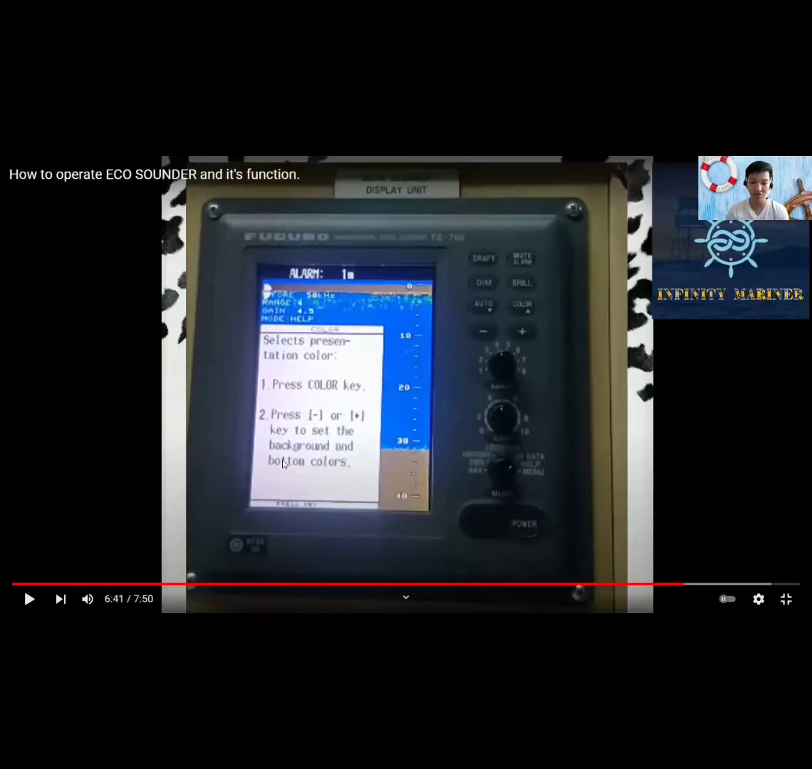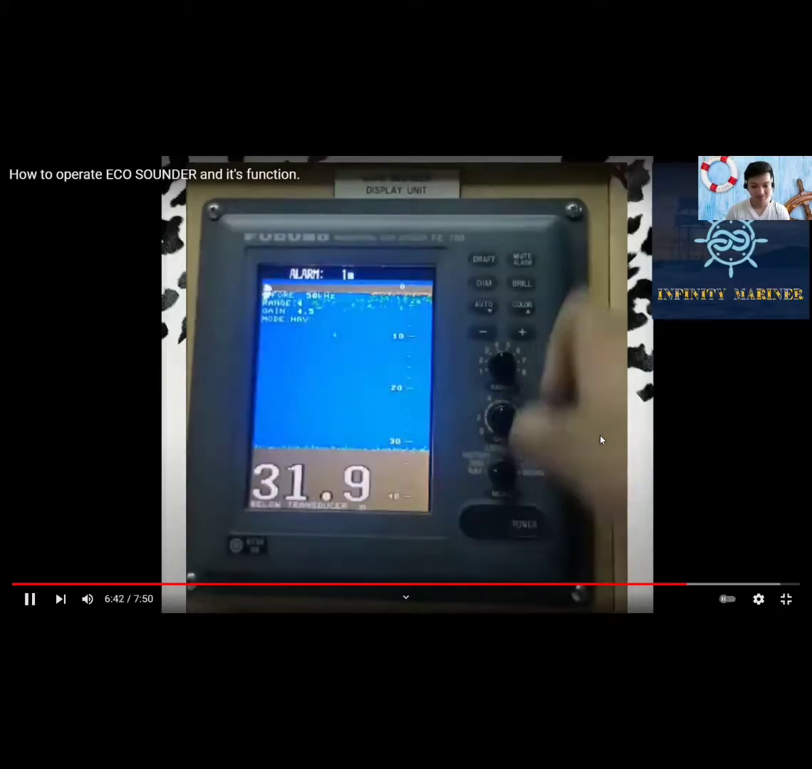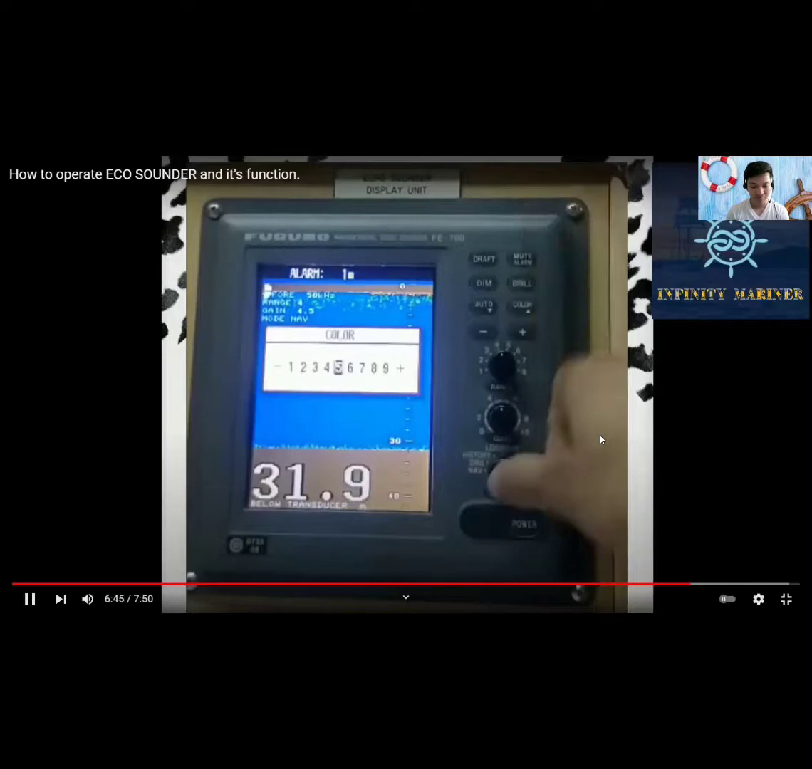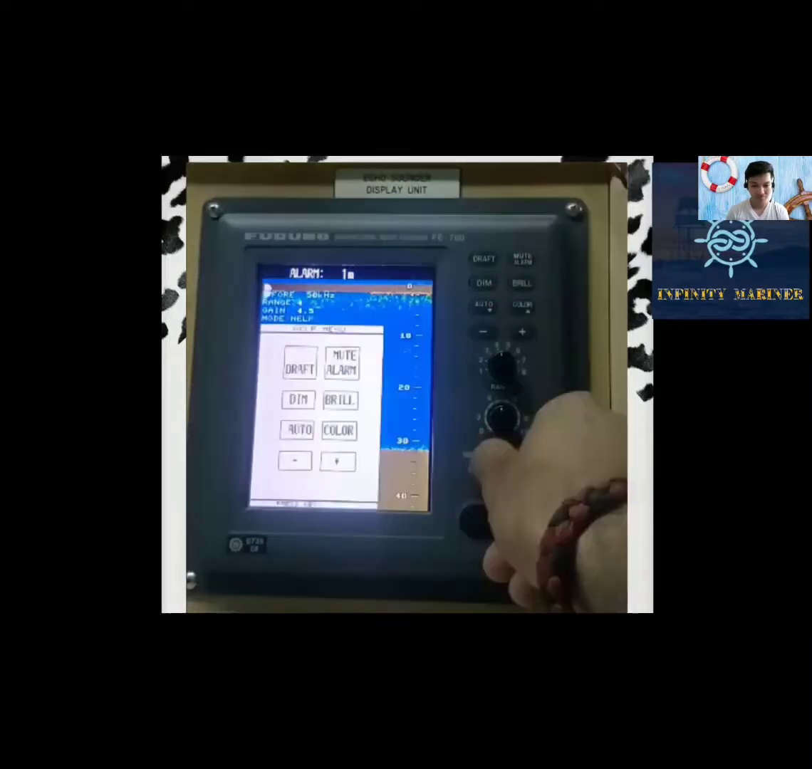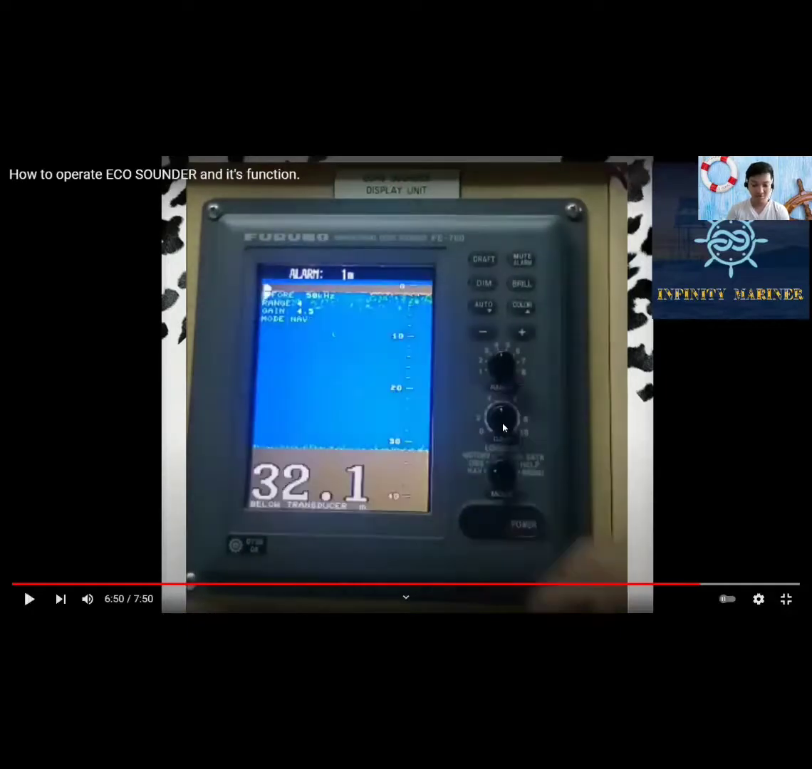In adjusting, you just simply press the minus or plus key to set the background and button colors. So that would be all for the display mode of the FE-700 Navigational Echo Sounder.